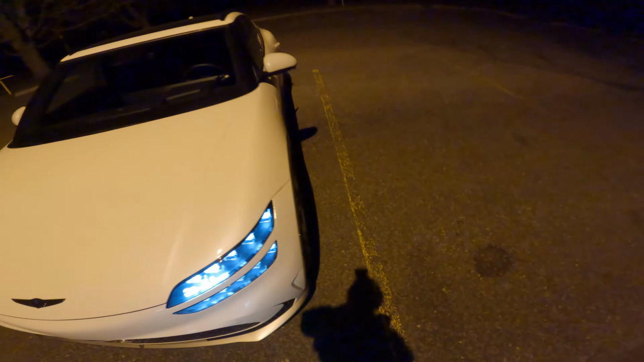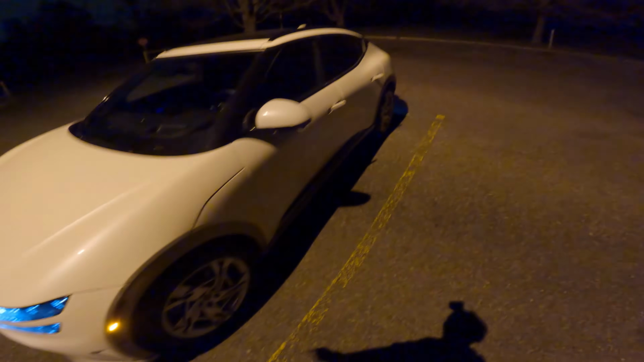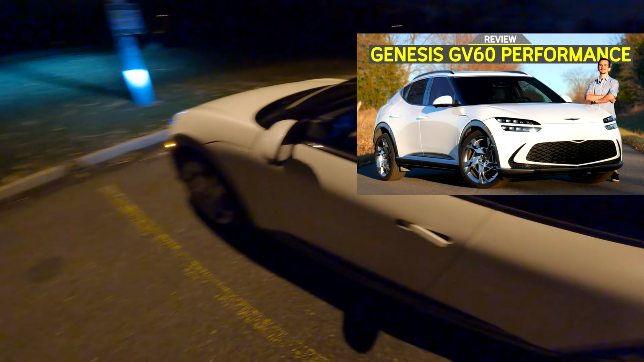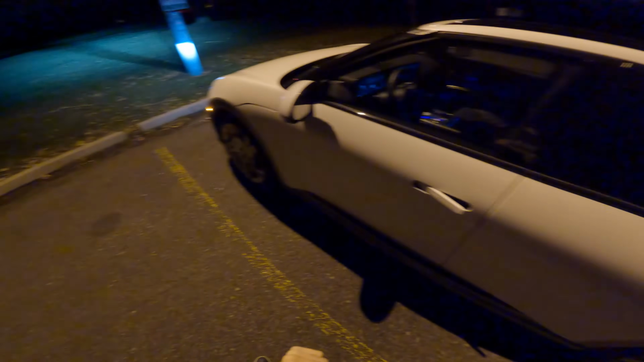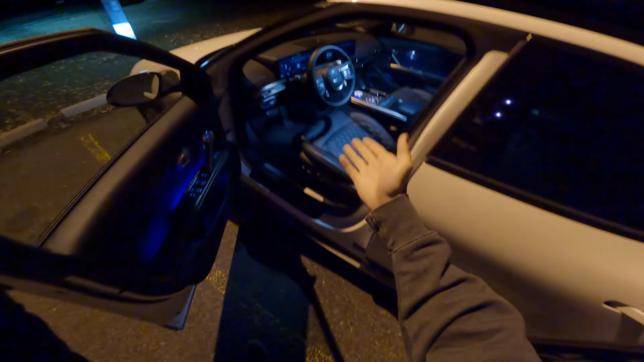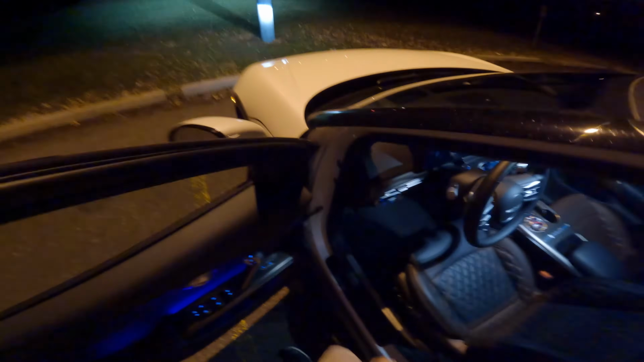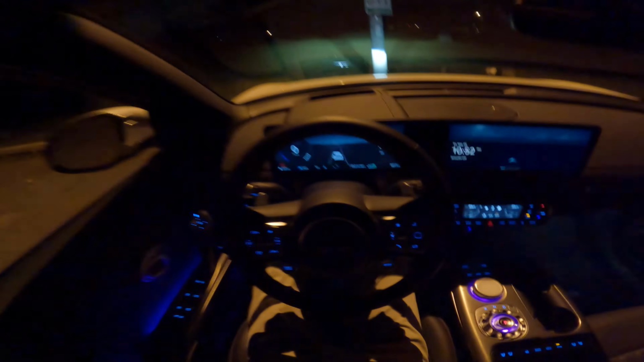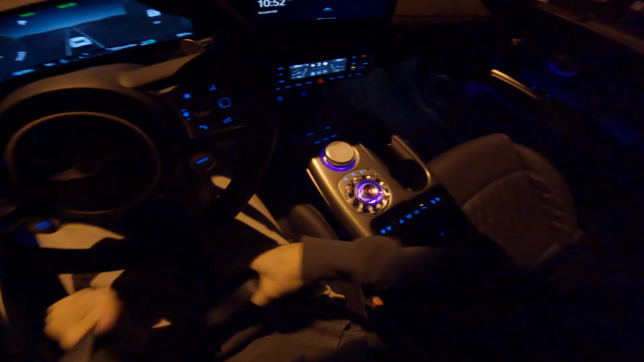But if you want to hear all my thoughts on this Genesis GV60, make sure to click in the top right hand corner for my full review, where we talk about everything from the interior to the exterior to the range and how it is to drive, and if it's worth the money that Genesis wants for it, because we have had plenty of electric cars on this channel already. It's like the Ioniq 5, the EV6, the brothers essentially of this GV60. We've had the Mach-E, we've had the EQS, and plenty of others to compare this to and see if it's really worth all that money.